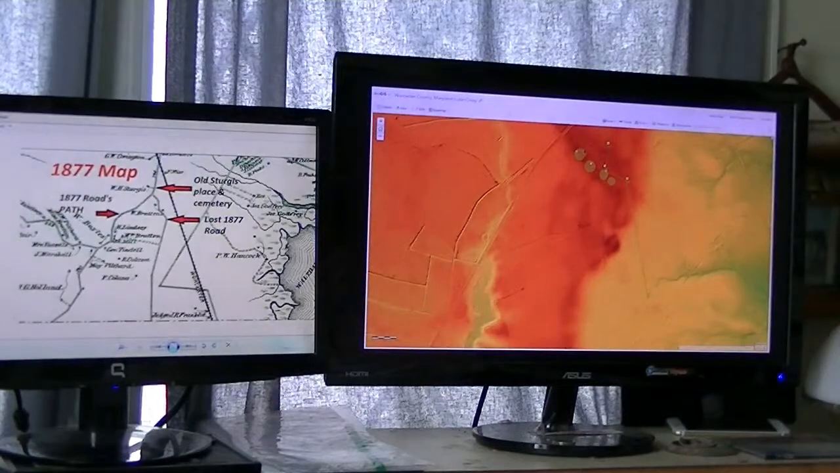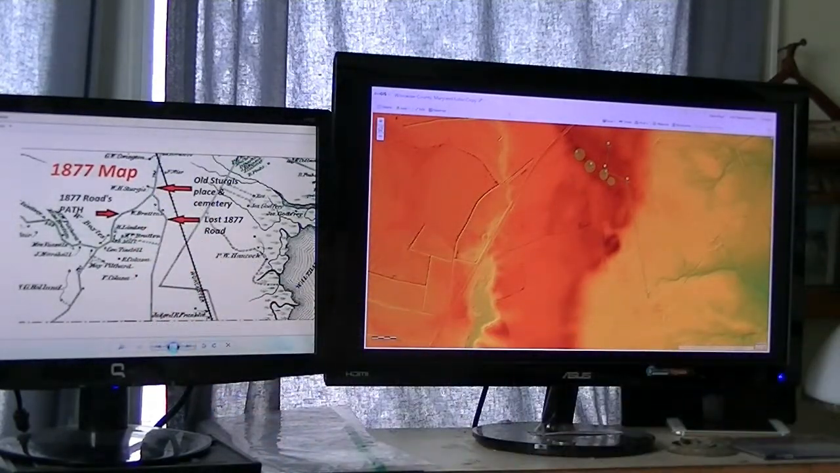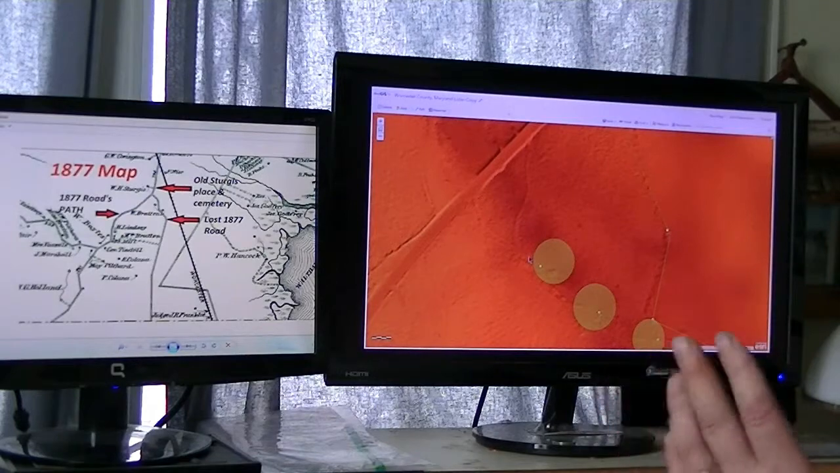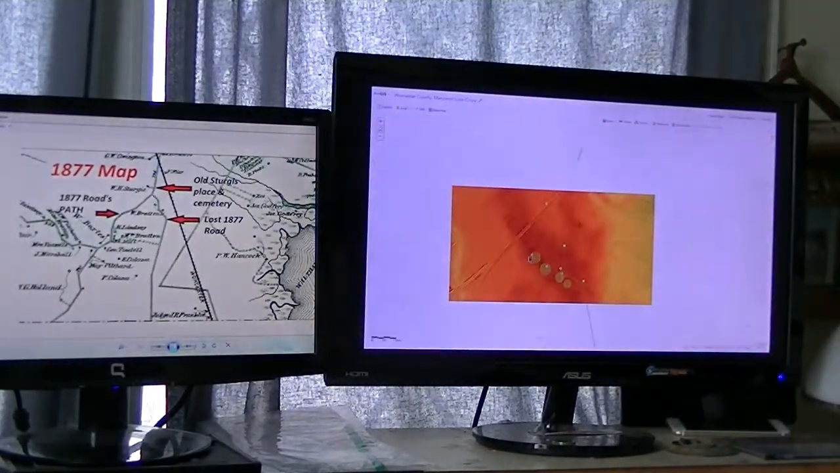But you can see the resemblance to this road here. I really wanted this road to be it, right here. And it still could be, but the scaling is all wrong.